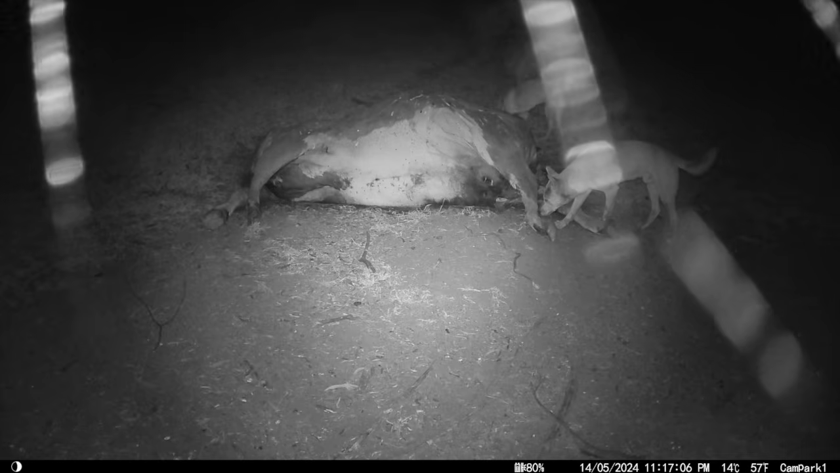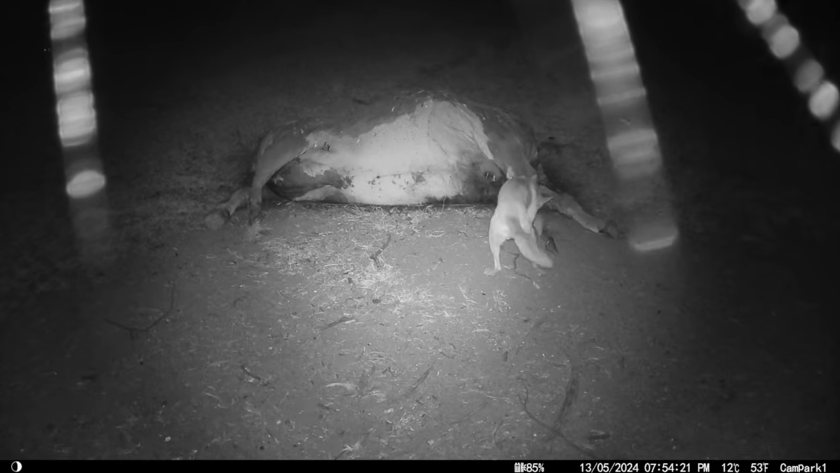I did have a shot at one the other day. I was driving down the track and looked up, and there he was running along beside me, but by the time he stopped and I got the gun out, he was about 150 metres away, and I had a quick shot and I missed him.